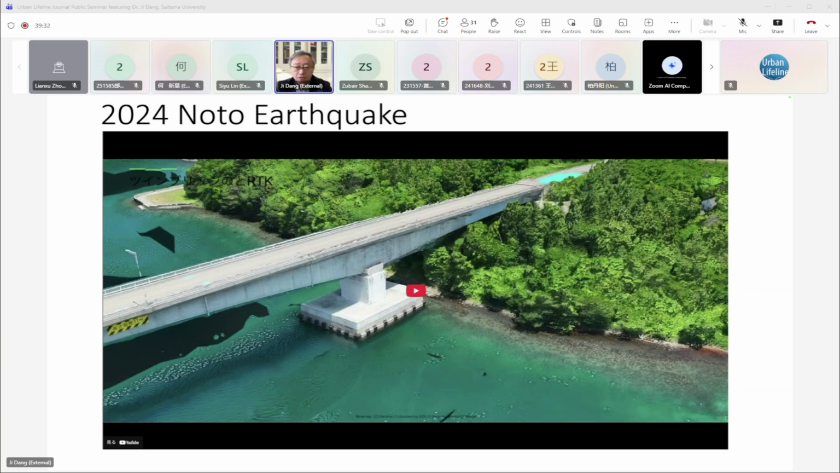But if we use a UAV and do just a few hours of flight, we can see quite detailed information and can reconstruct the scene of the damage of the bridge. So the experts can do some visual inspection in the back office.